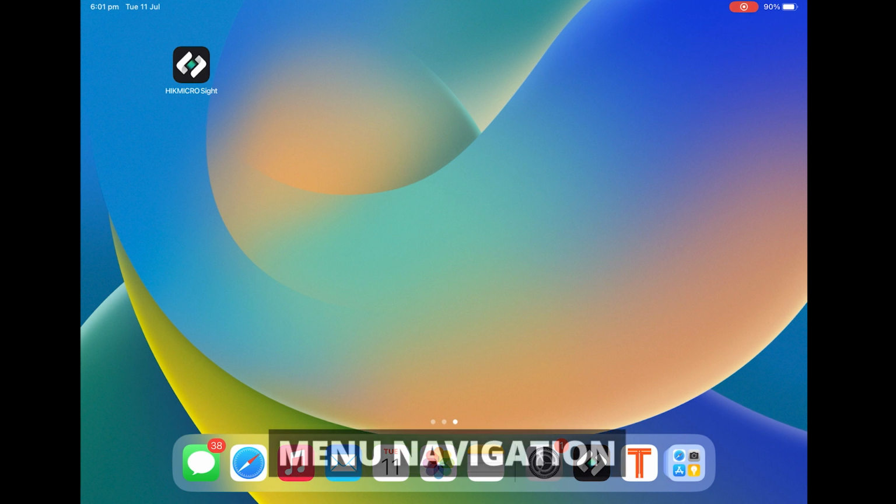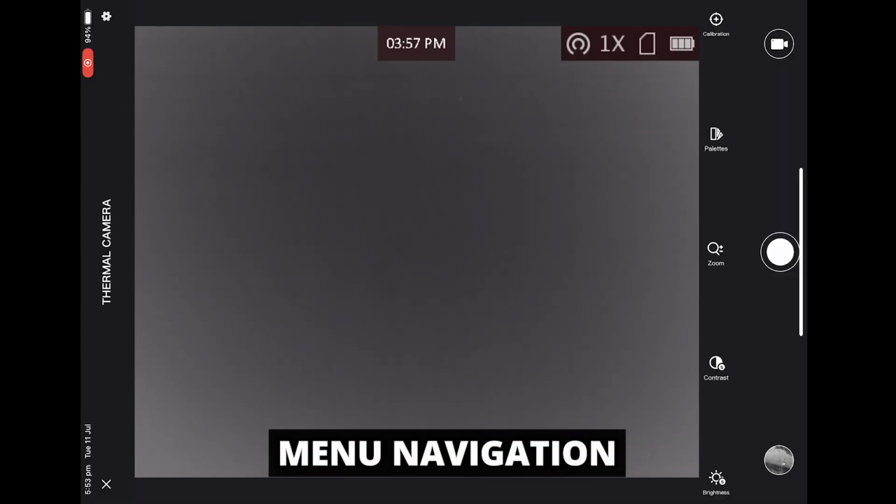All right, that's pretty much it. So we're going to have a look at the menu options now. Now these menus are the same on all the Hikmicro thermals. The only thing that'll be different is if you have a thermal that has a rangefinder, you will also have an option to activate the rangefinder to get a distance.